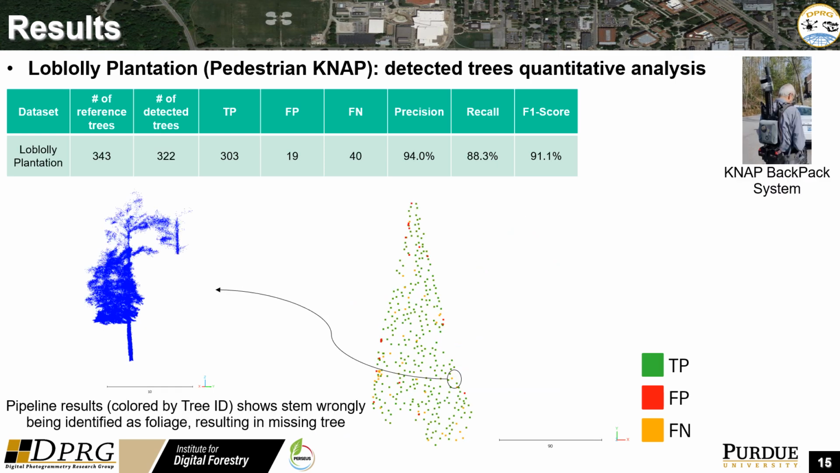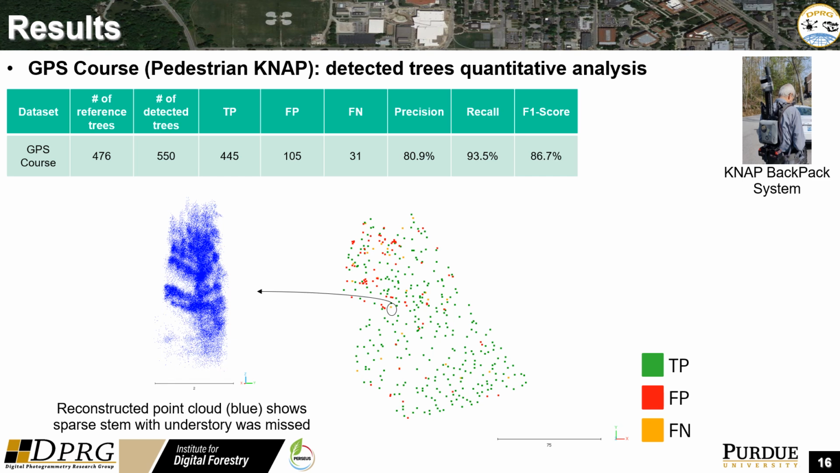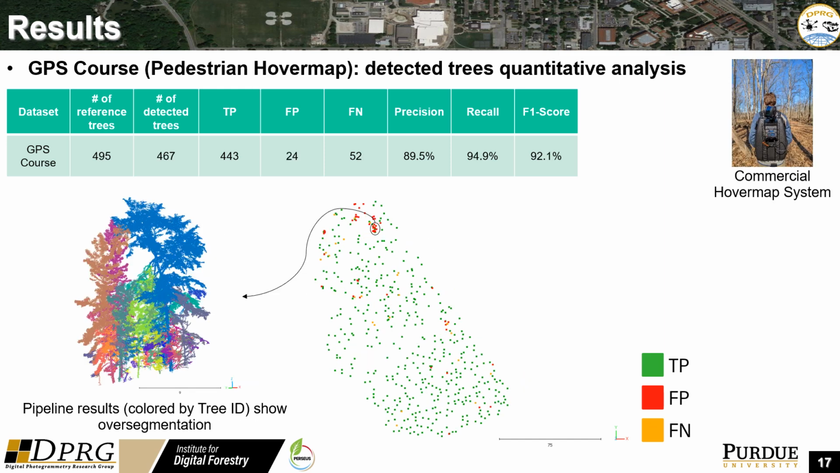A false negative point in the loblolly plantation dataset showed that a stem had been misidentified as foliage, resulting in the stem being associated with another tree and missing many points. The false negatives can also show how difficult detecting some trees can be. In the GPS course pedestrian KNAP dataset, a false negative shows a tree was missed due to a sparse stem and understory blocking the lower part of the tree, which created an occlusion. A large cluster of false positives in the GPS course Hovermap dataset showed the pipeline was over-segmenting some trees, resulting in single trees being identified as multiple.